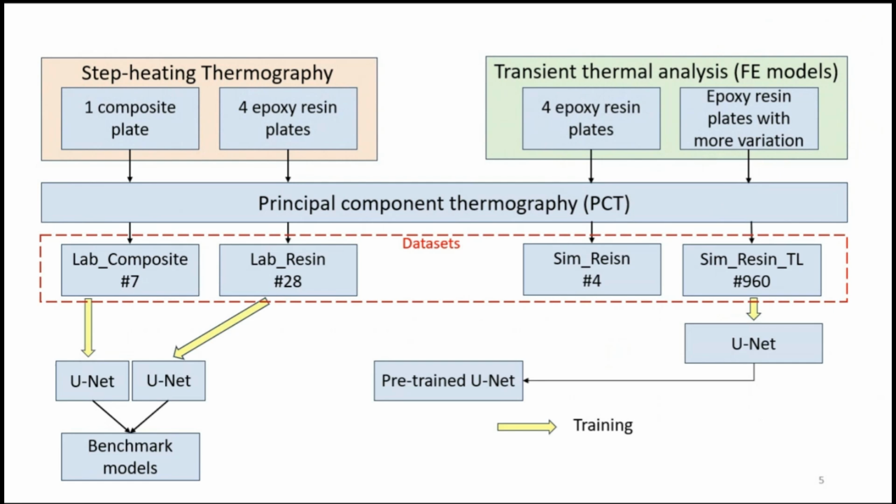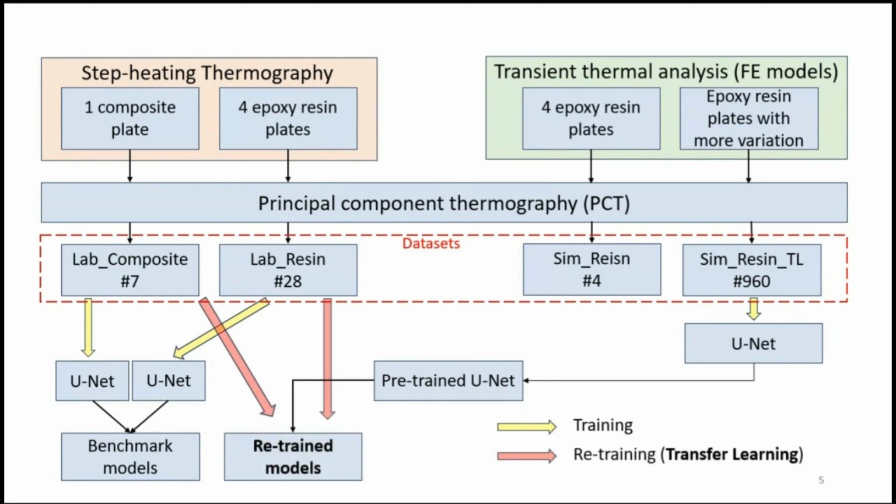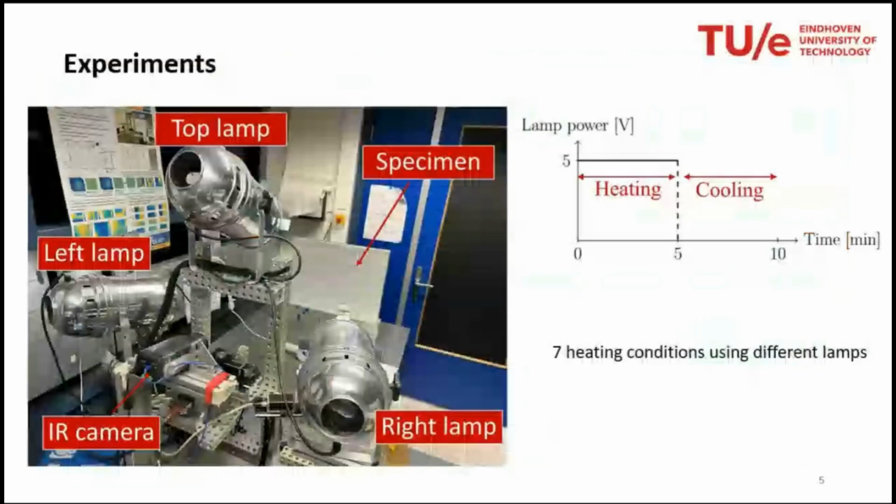So a benchmark model that has only seen composite measurements conducted on the composite plate, and another model that has only seen measurements on the resin plate. And we also train the neural network only with our simulation data, and then use this one in a transfer learning framework, in order to retrain this model with the few experiments. So in the end, we come up with 3 neural networks of which we want to compare the performance.